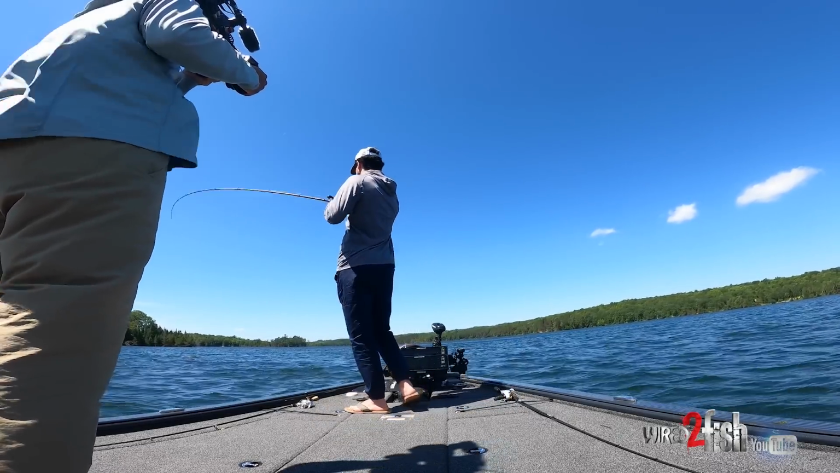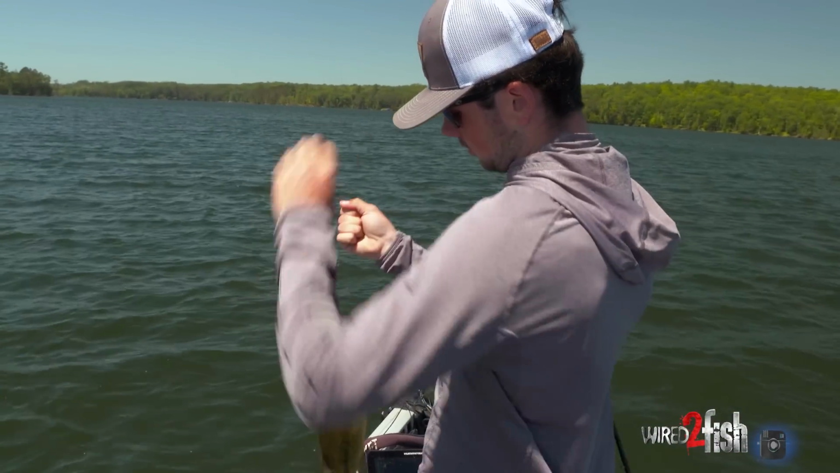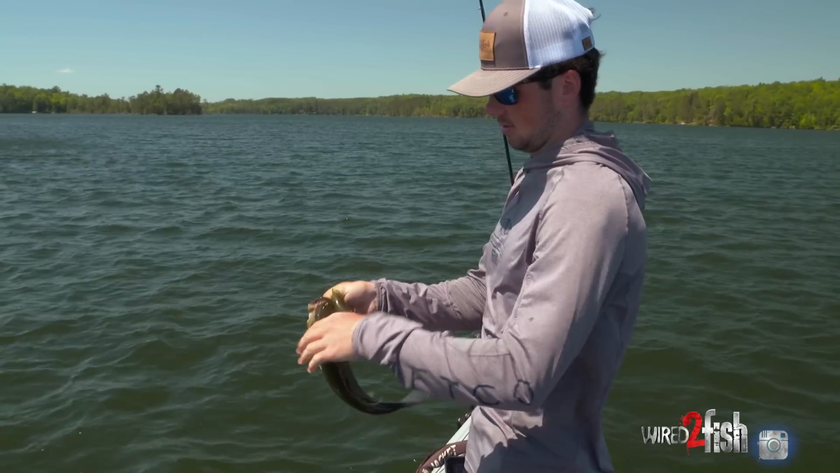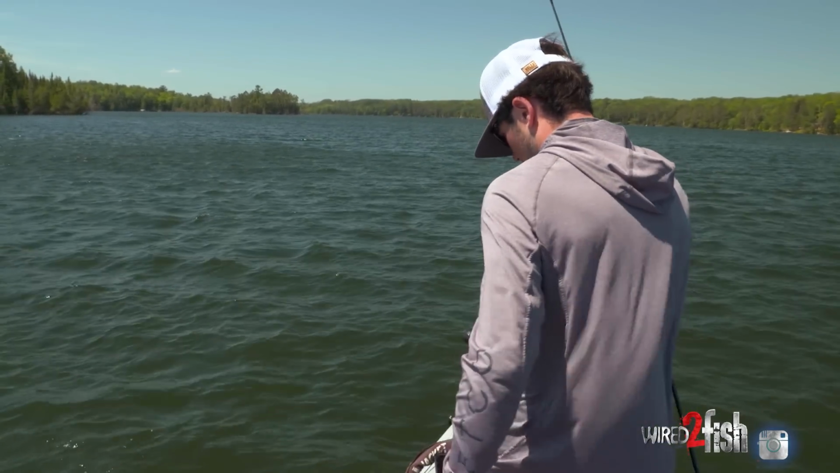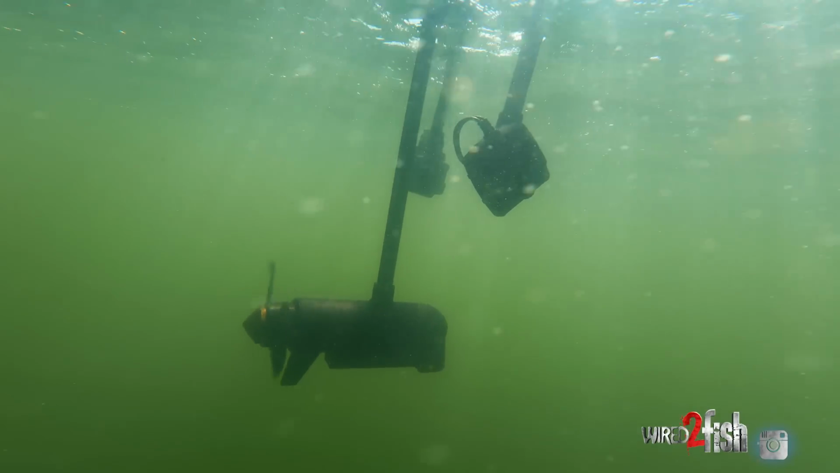Little bass. Little bass. Go ahead and hit spot lock here. It seems like they're starting to group up a little bit. So what I'm gonna do, hit spot lock. I'm gonna take this guy, point it back to where I just caught that fish, get right back in there.